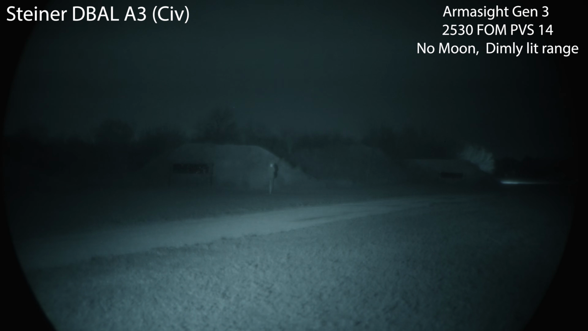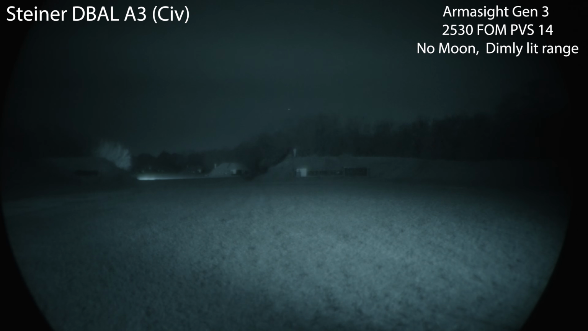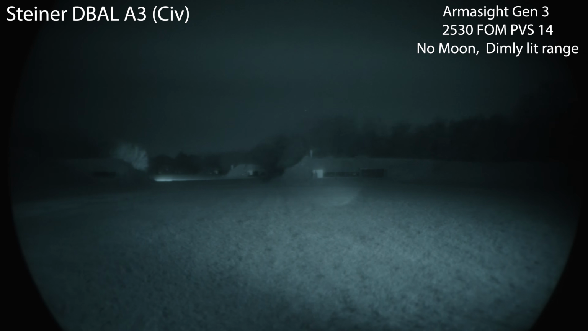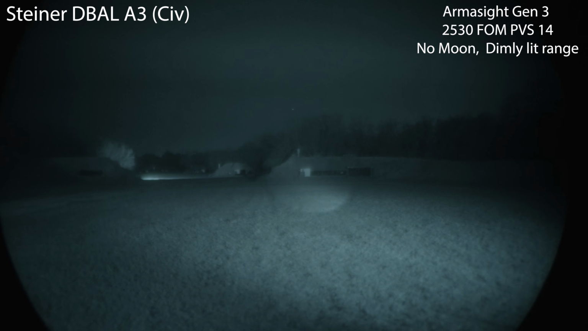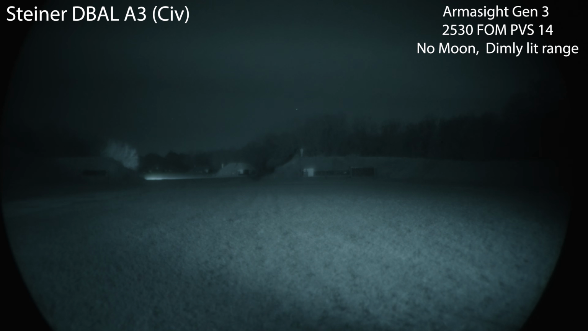A3 just to show you why the civ lasers are gonna be kind of out of the running here. So let's see. I'm surprised that you see this as much as you do at 50, 100, not a whole lot, and then beyond that, they're gonna kind of drop. So here's the A3, and that is why I'm only going to show all the brighter ones that we've tested so far in this video, and we're not gonna go through every single illuminator that I showed in complete darkness.